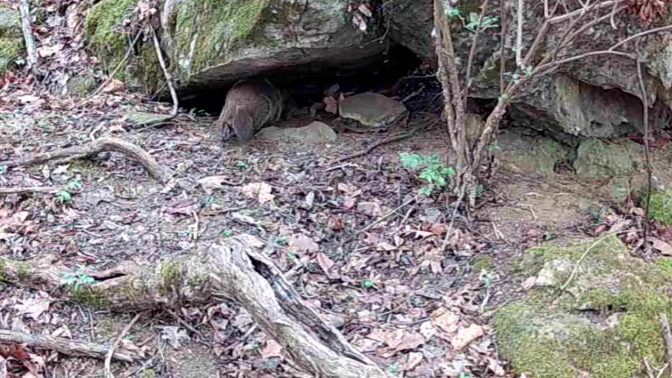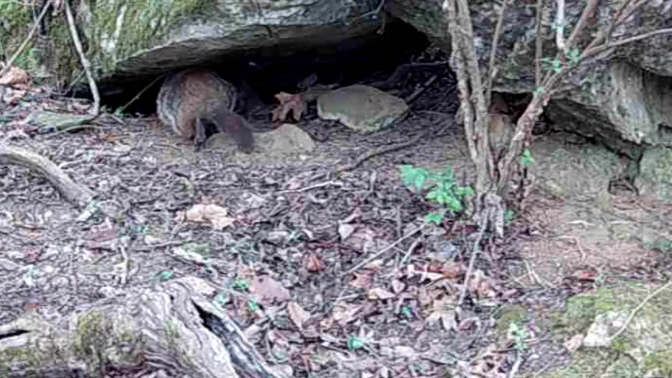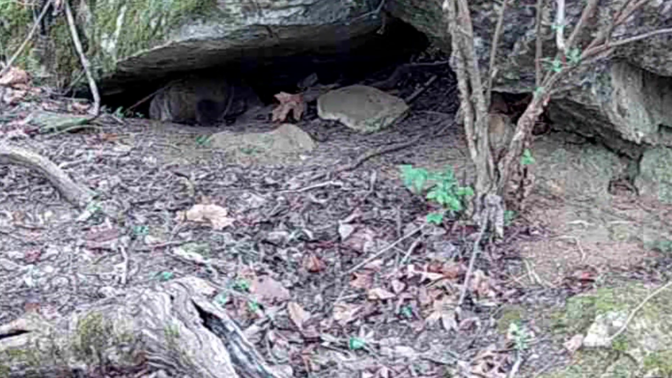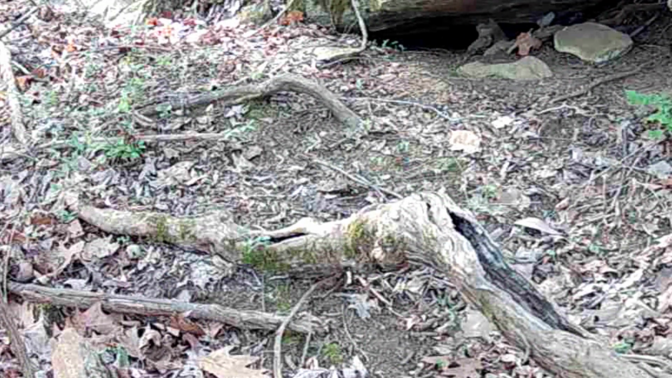No, Dirty Dan's packing leaves again. They're getting ready, they've got a nest in there. I hope I can catch some of the young. Hopefully we will. But he has to pause every once in a while, head back out.